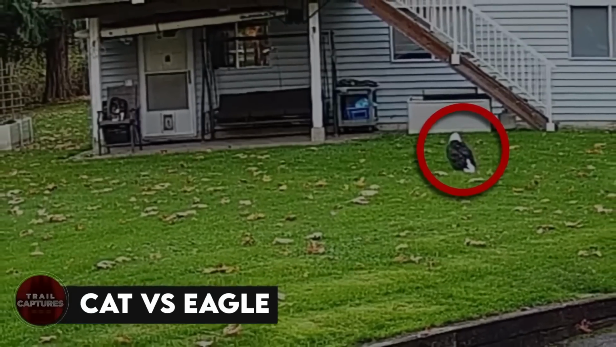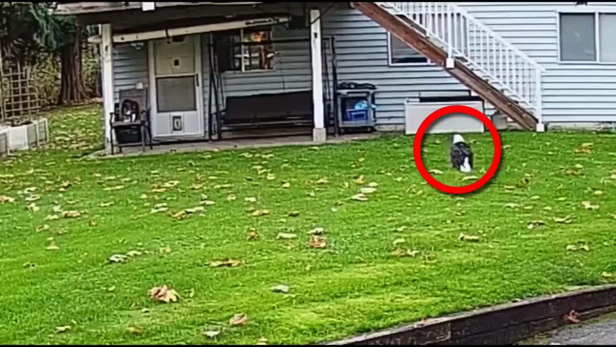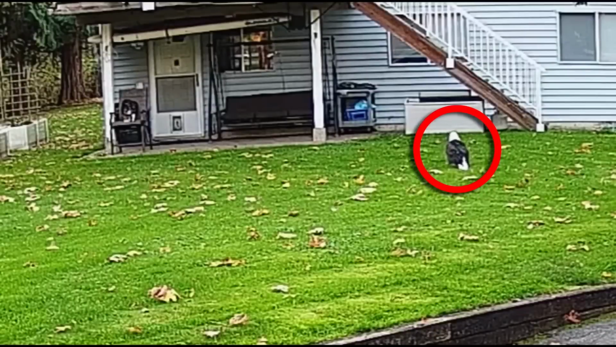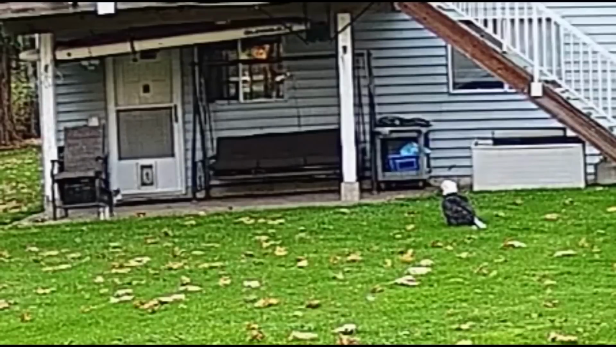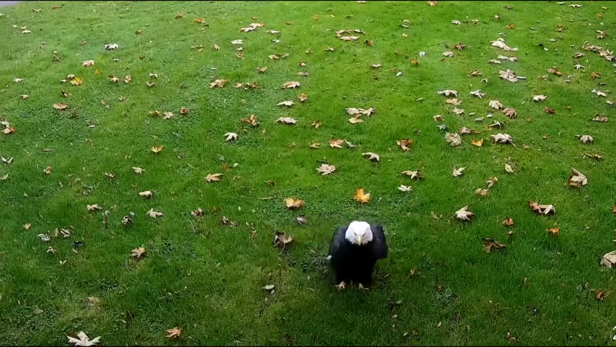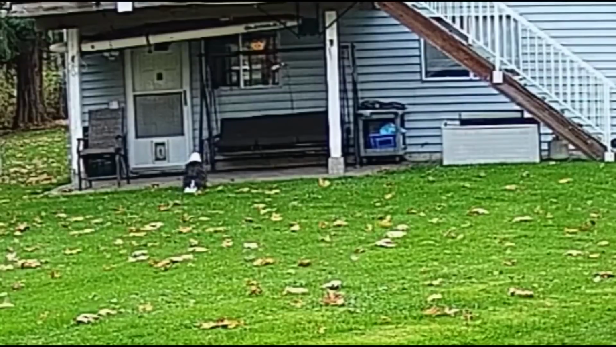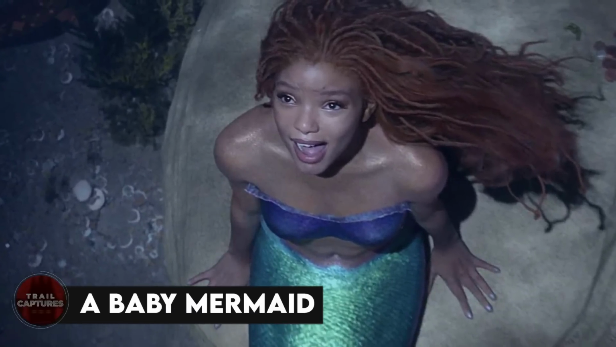Cat versus eagle. In this intriguing video, we see a cat relaxing under a deck while a bald eagle unexpectedly enters the yard. The cat curiously observes the eagle as it approaches. They have a respectful standoff for over 15 minutes, and the cat cautiously approaches the eagle, causing its back to arch, and the eagle spreads its wings. It's unclear what the eagle's intentions were, whether it was after the cat or something else, but it was an intriguing clip nonetheless.